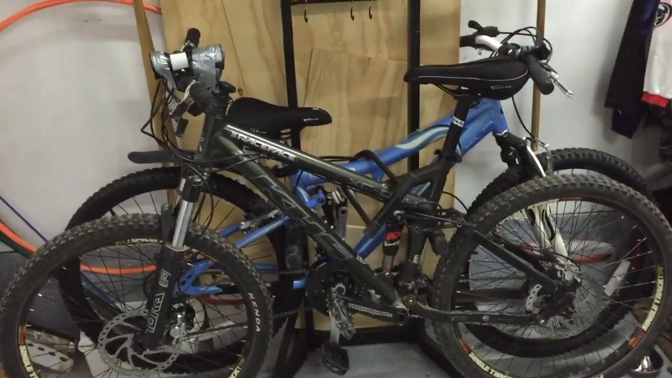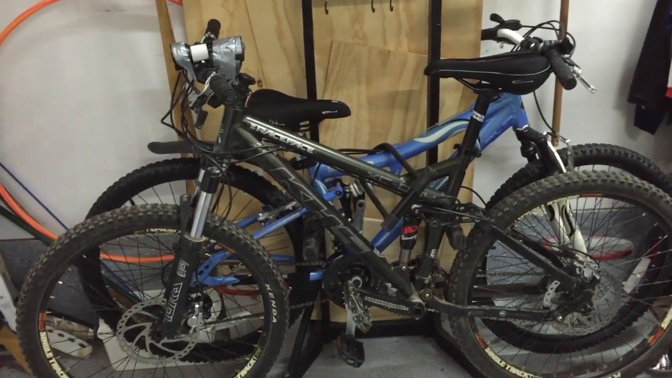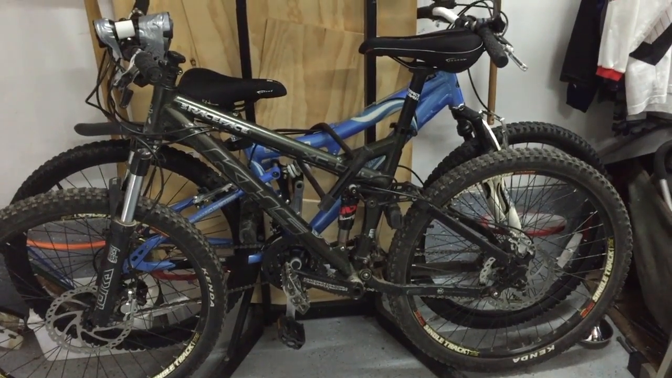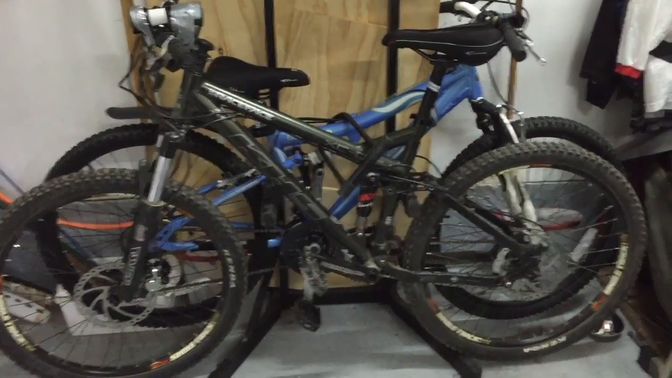It's a pretty neat time to go riding, especially right at dusk. You can see lots of animals as well, so it's kind of a little freaky the first time you hear a deer or see a deer or a raccoon run across the trail, but it does make it quite exciting. So get out there and enjoy the trails at night. You'll definitely be happy that you did.